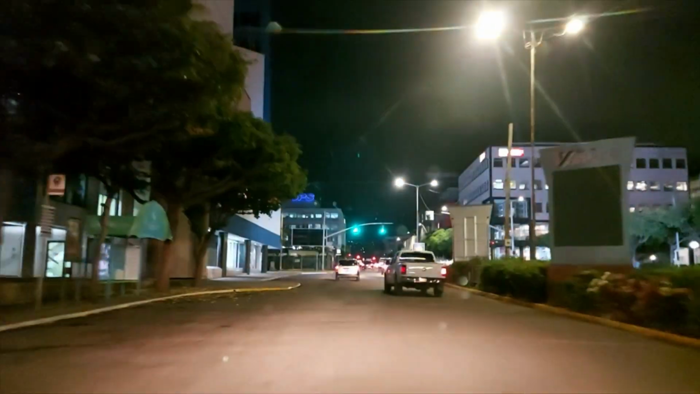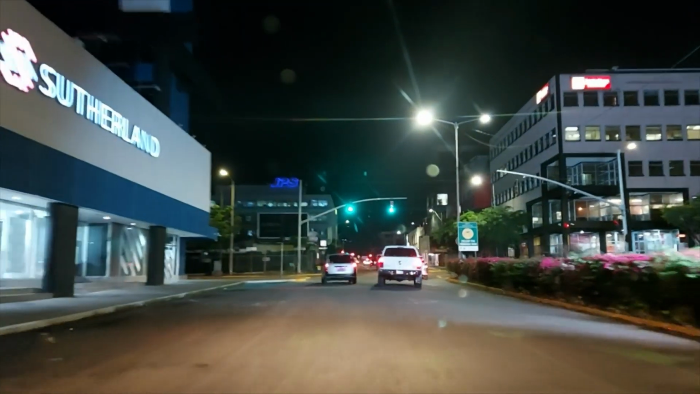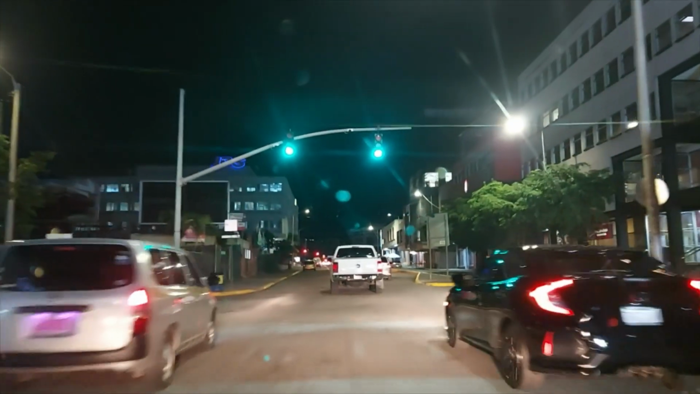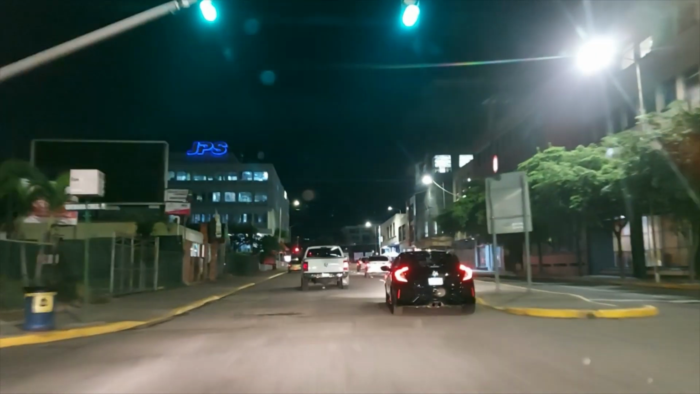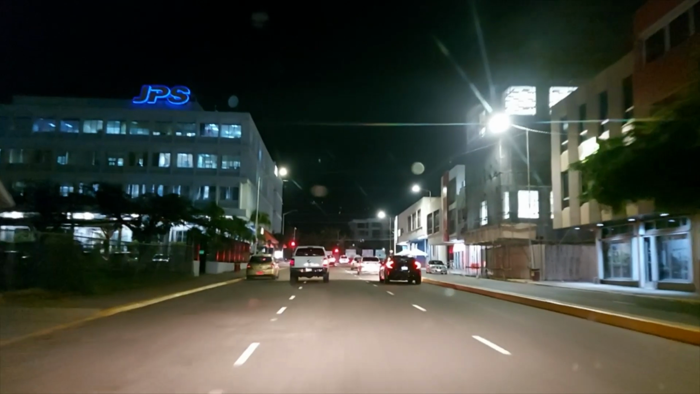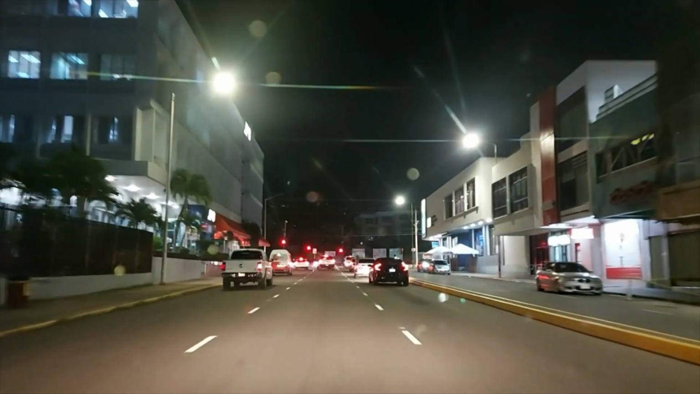So we'll be driving from New Kingston into Halfway Tree. Just want to show you guys how it looks at night time. I don't do a lot of night videos or night driving videos, so this is one for you guys. So passing JPS headquarters now, NCB, Scotia.